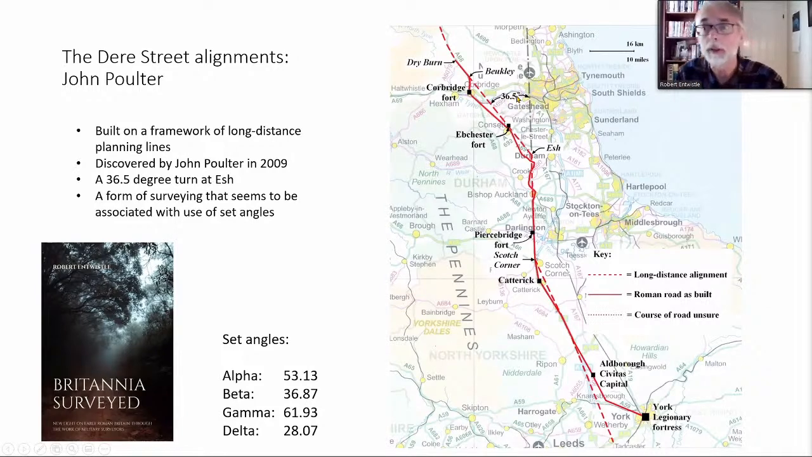So not at the time when he actually was publishing his work. That measurement wasn't taken till afterwards. And we're going to come back to both of those aspects as typical characteristics of the alignments.